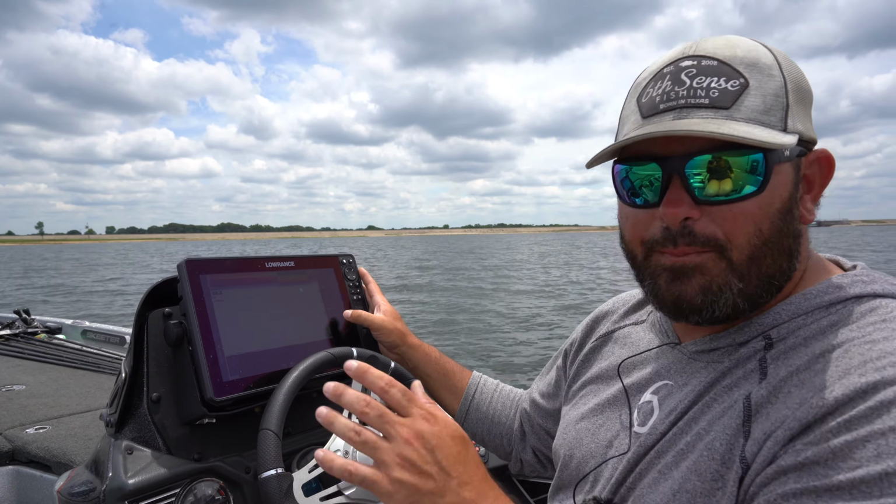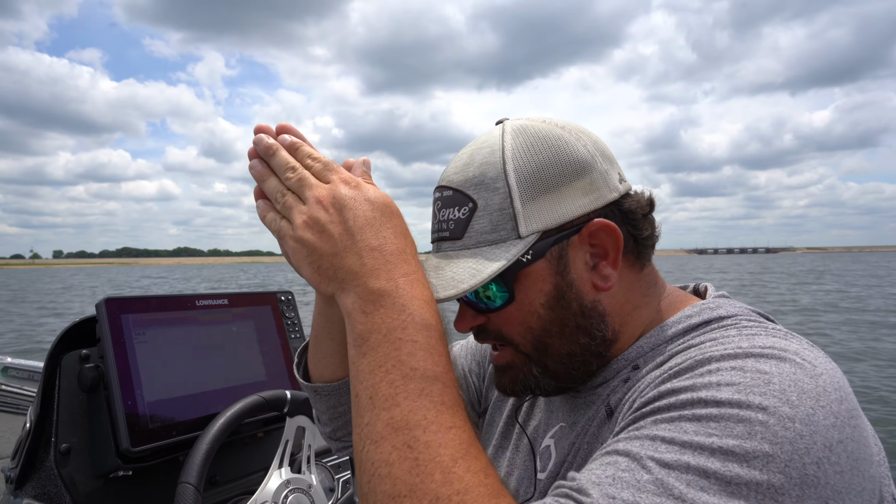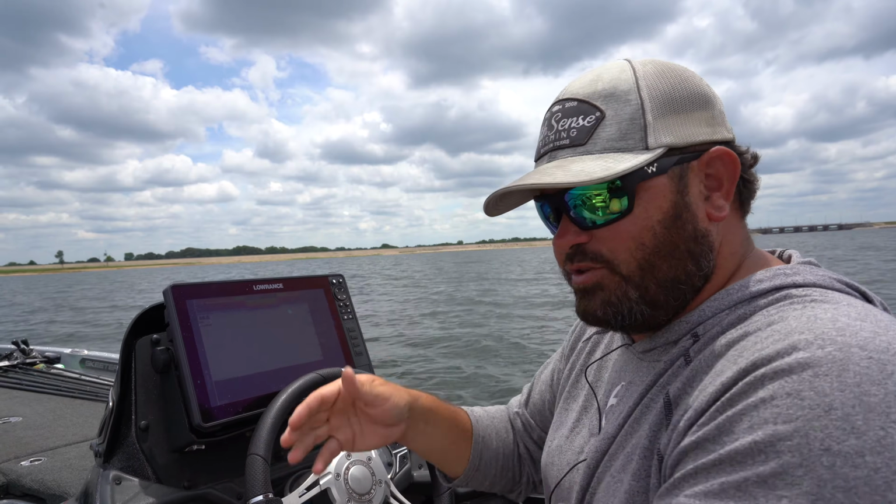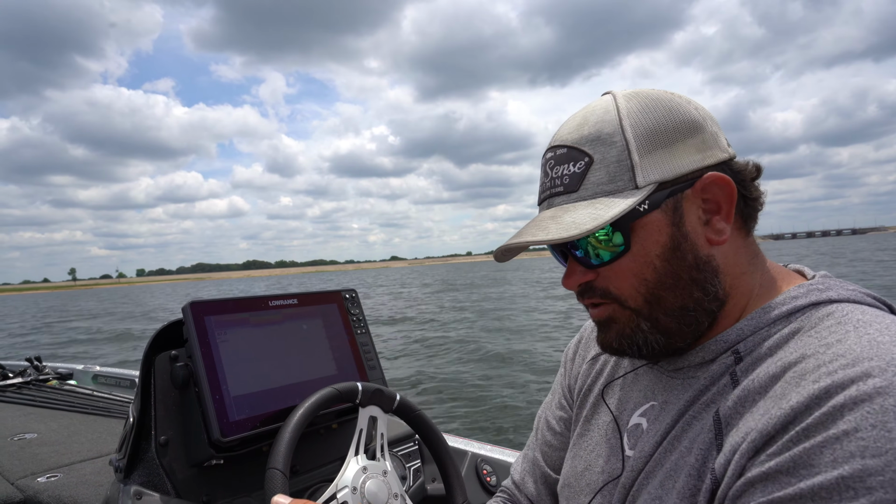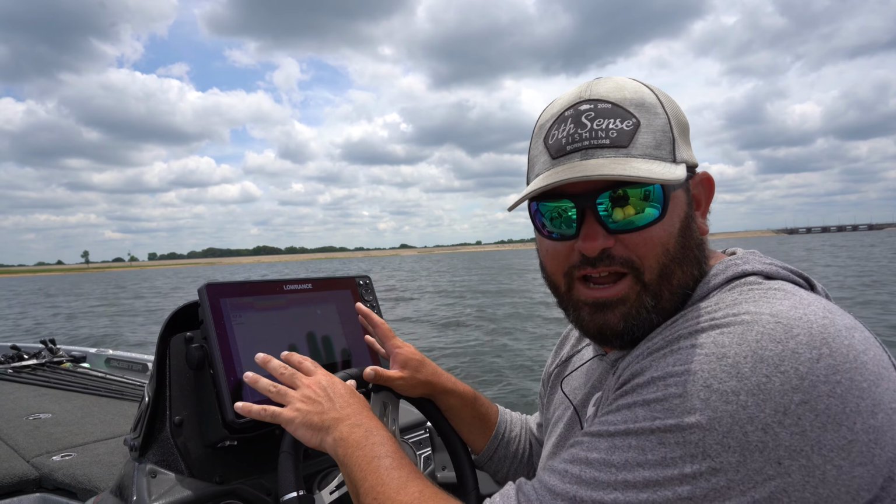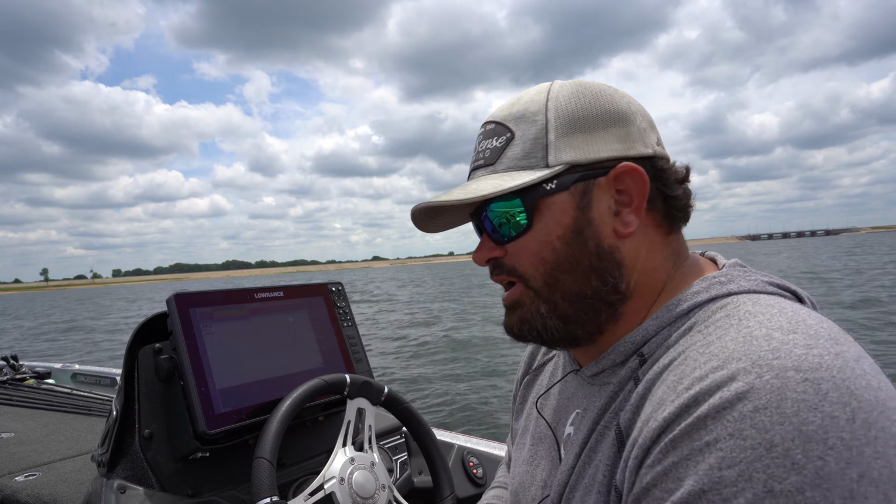Scroll speed is normal, ping speed is max. You always want your ping speed at max. Basically, the ping is when it sends down the signal and sends it back up. Well, that's how it shows you what's on the picture. It's sending a ping up and down to the bottom and back up, or down to the fish and then through the bottom and then back up. You want to get as much information as you can on these graphs. So you want your ping speed at max. You want it giving you as much intel as you can possibly get.